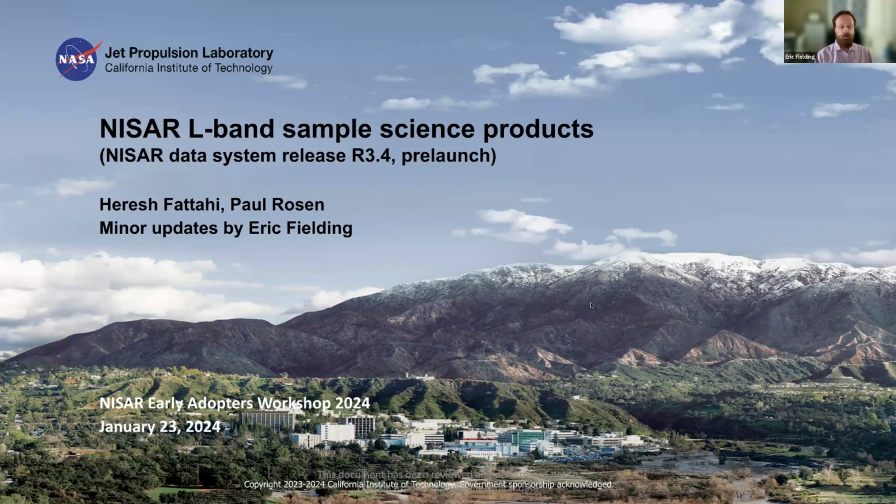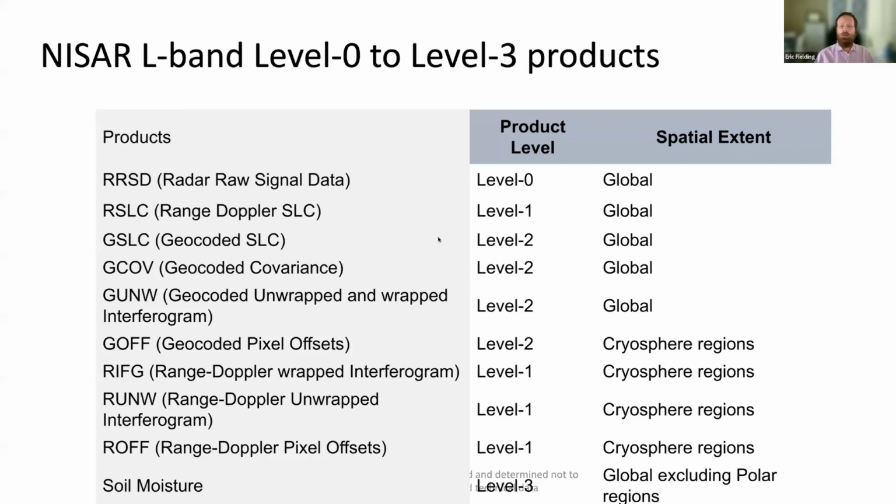So this is to provide more information about the data products. This is a slide set that was prepared by Haresh Fatahi, who is the lead for the NISAR SAR algorithm development team. Paul Rosen, I think we didn't mention before, is the project scientist for NISAR and the head of the science team and mission science team. So these are the different products.